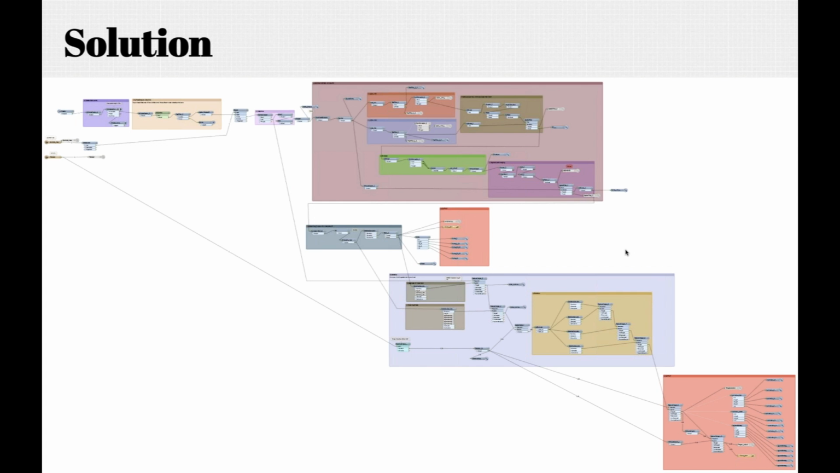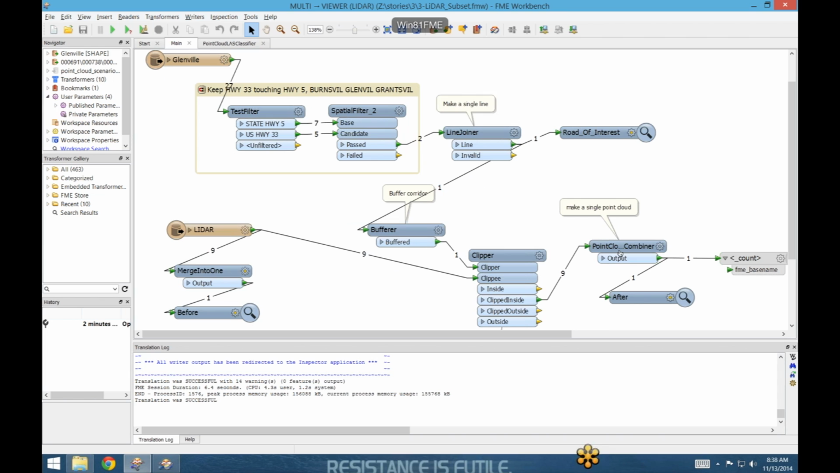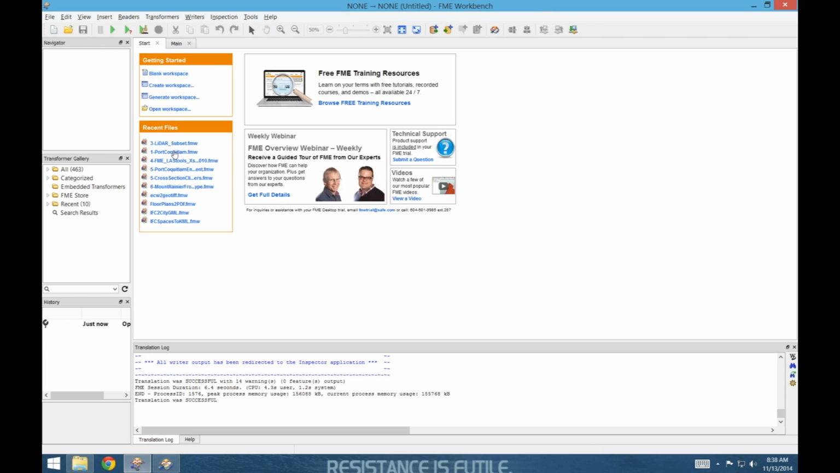Actually, I've got it here. Do you want to just take a peek at a couple parts? I think we should be okay. We can look here just very quickly. This is this one here.